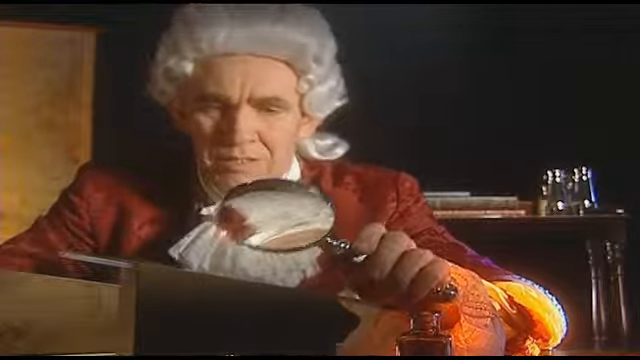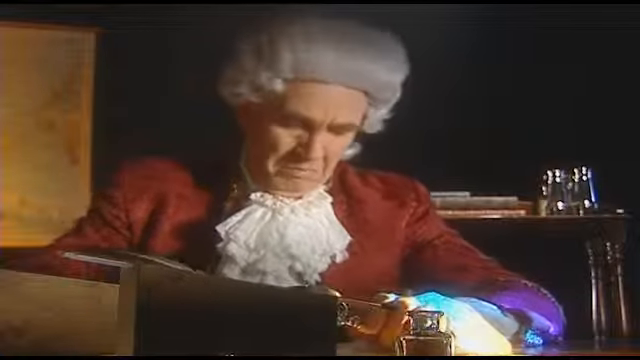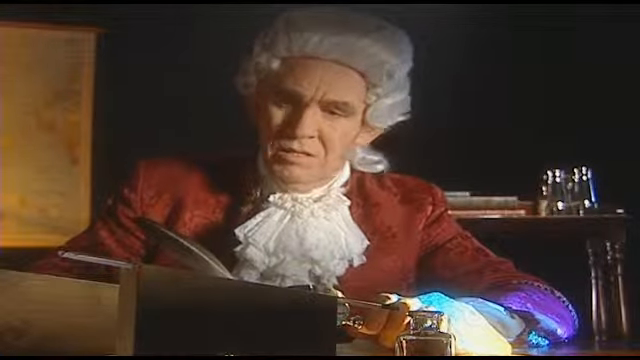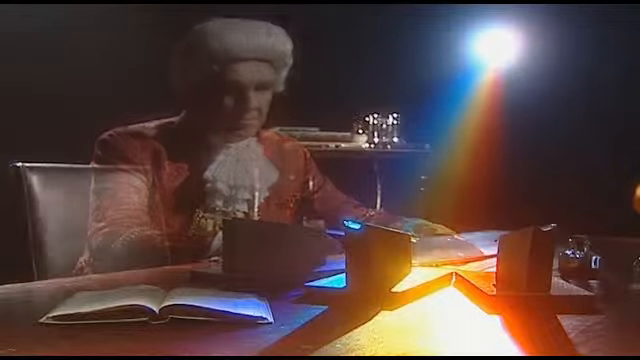Herschel's experiment was important because it marked the first time that someone demonstrated that there were types of light that we cannot see with our eyes. What Herschel had discovered was a form of light beyond red light, now known as infrared radiation.